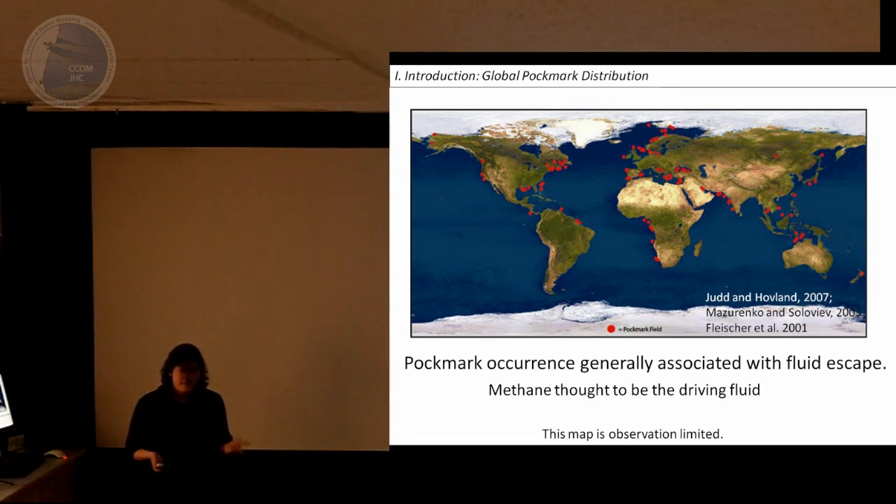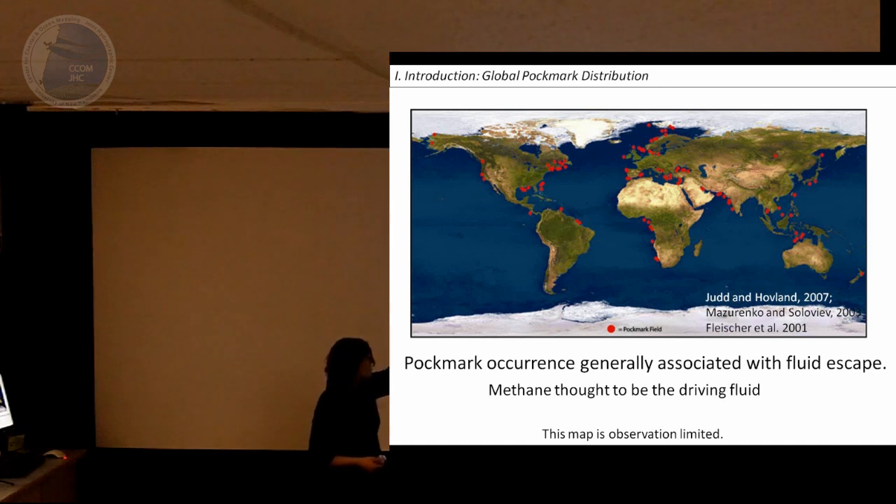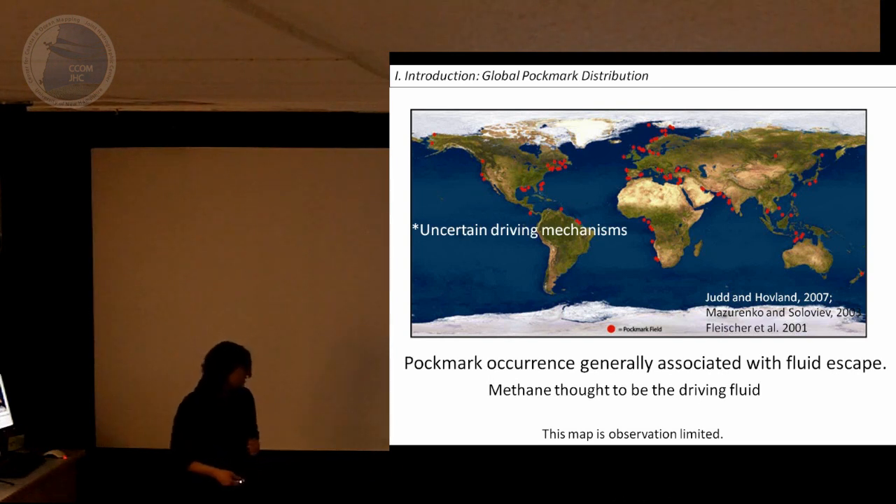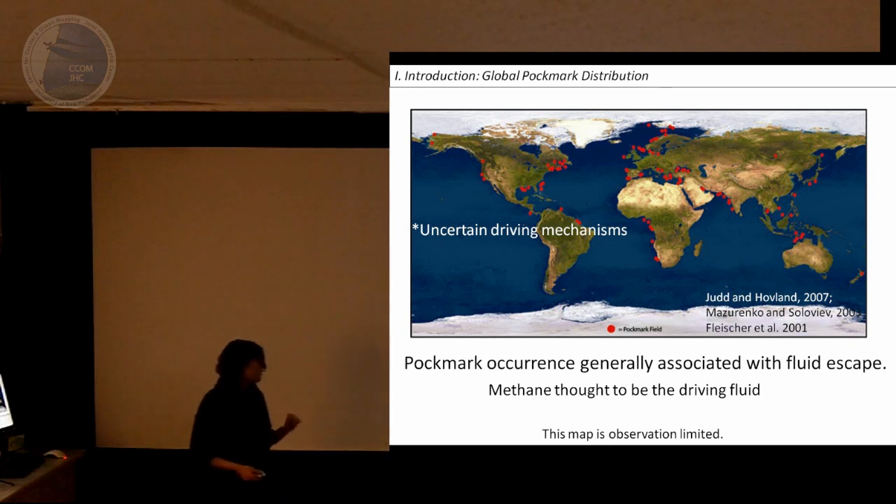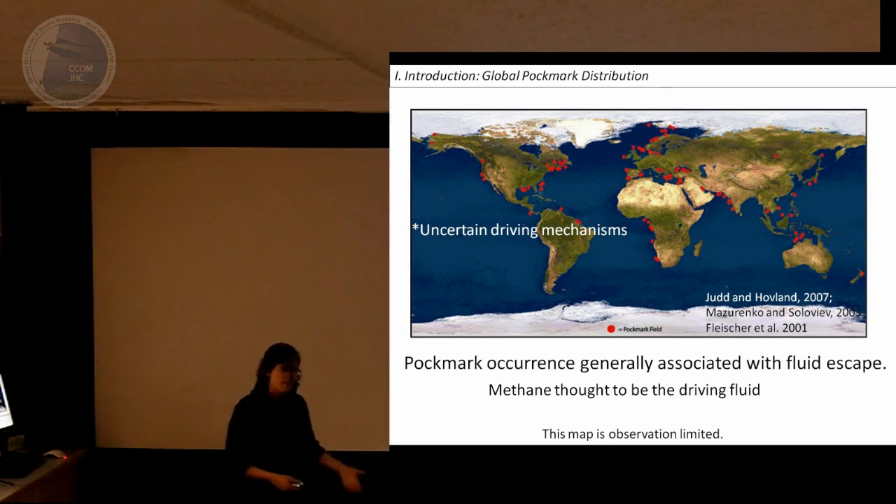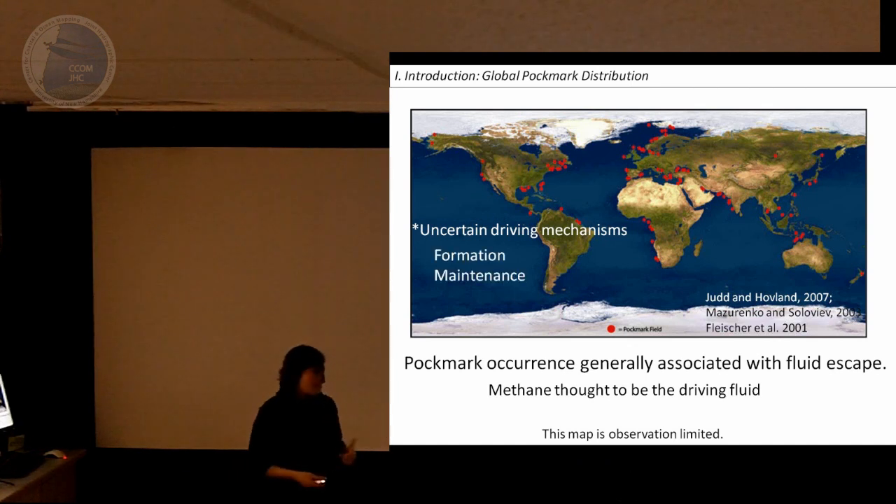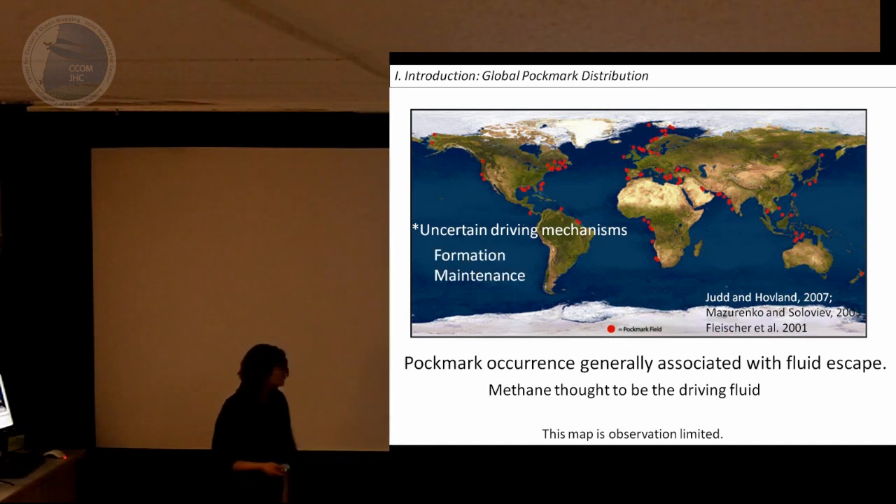Pockmarks are seafloor craters. They're found in muddy settings. They're found all over the world. These red dots you see, those are Pockmarks. Generally, Pockmarks are associated with fluid escape, and methane is thought to be the driving fluid in most of these areas. But the driving mechanisms are uncertain for how this methane is released, or how these large craters are formed, and once they're formed, how they're maintained. Several questions.